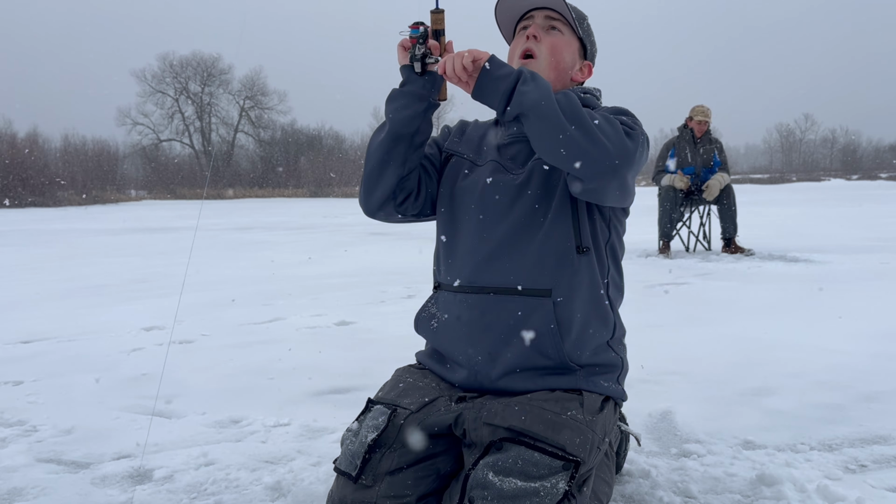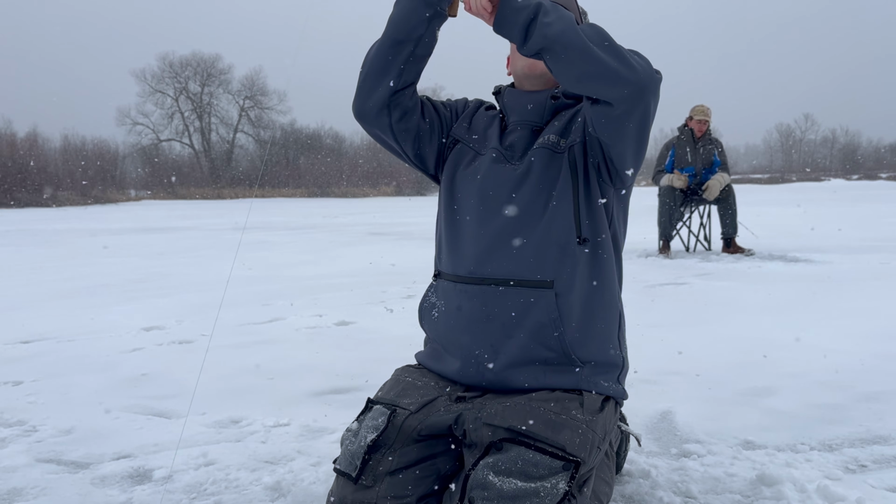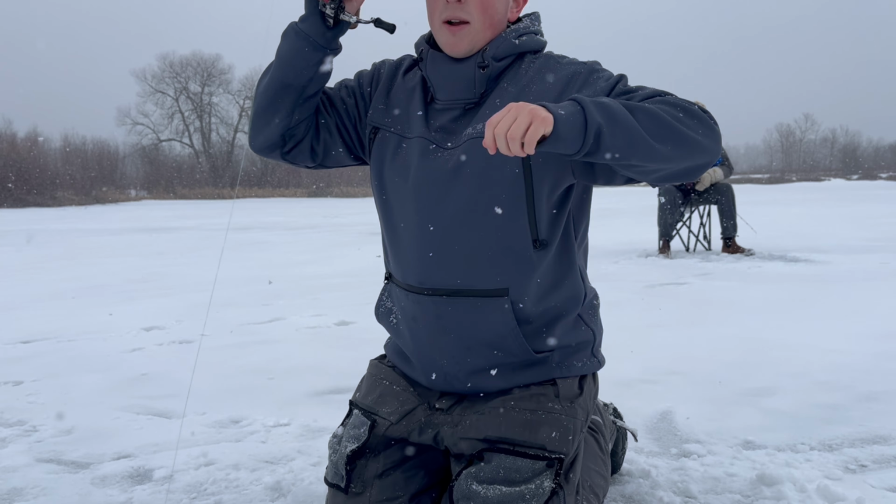Oh, got one. Oh, this is not a bluegill. If it is, it's giant. Erik, can you come pull out the pole, please?